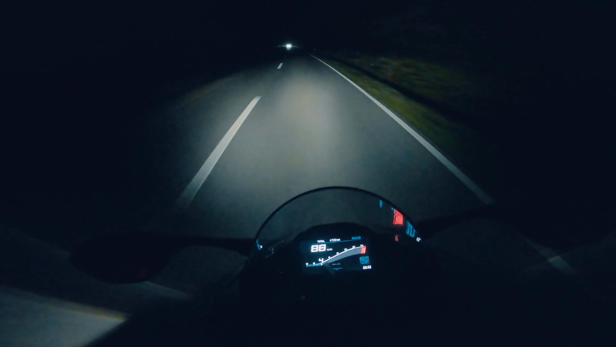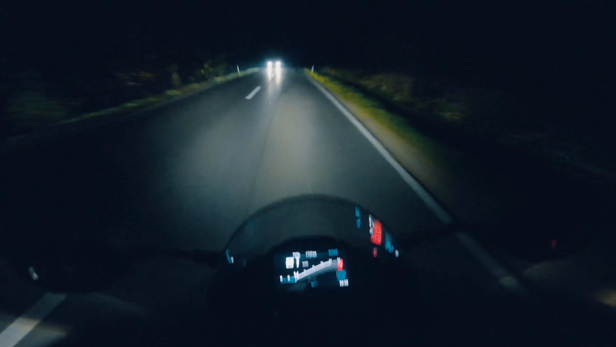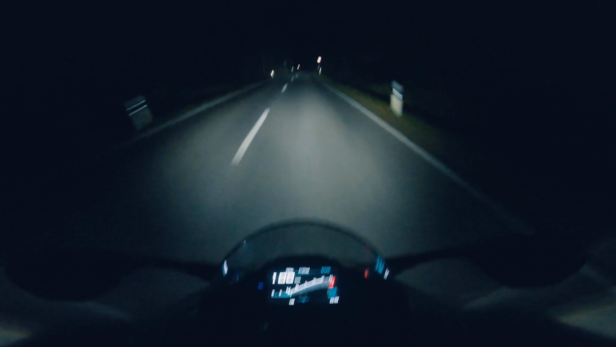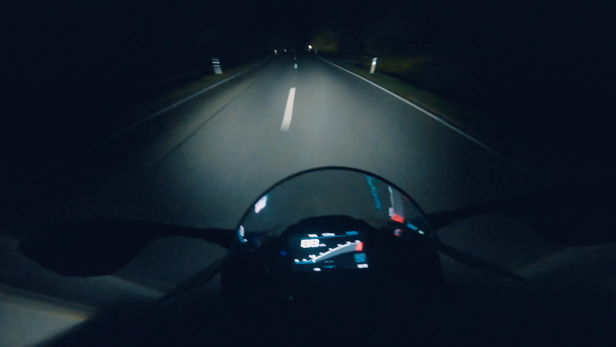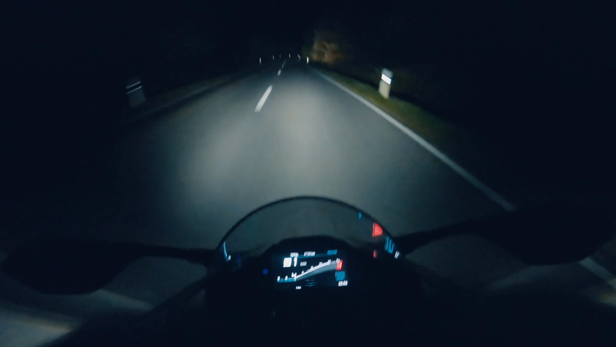So as you can see, headlights are very capable, very capable, and especially on a dark road like this, they illuminate the surface so well. You can really see for hundreds of meters ahead. So yeah, you're not gonna have any issues riding this bike at night, that's for sure.